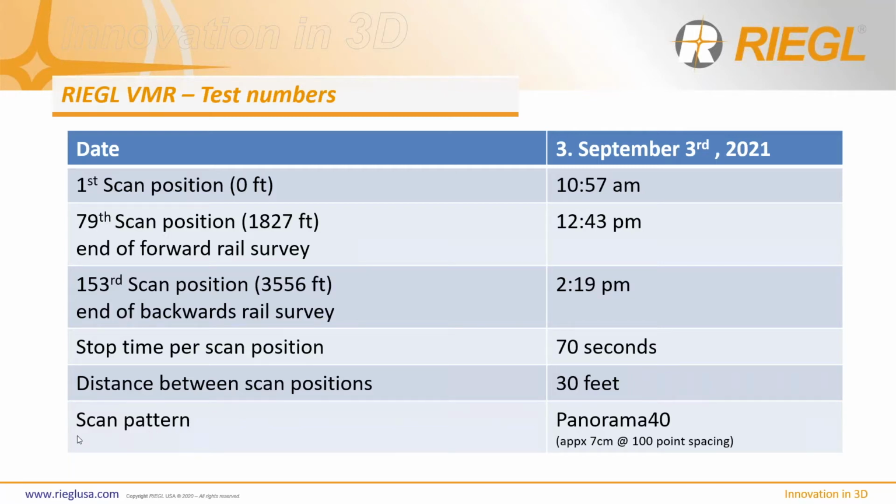Our scan pattern, that's our go-to scan pattern, is Panorama 40. It's an angular resolution of 0.04 degrees, which is approximately 7 centimeters at 100 meter point spacing. So that's considered a medium to high resolution point spacing.